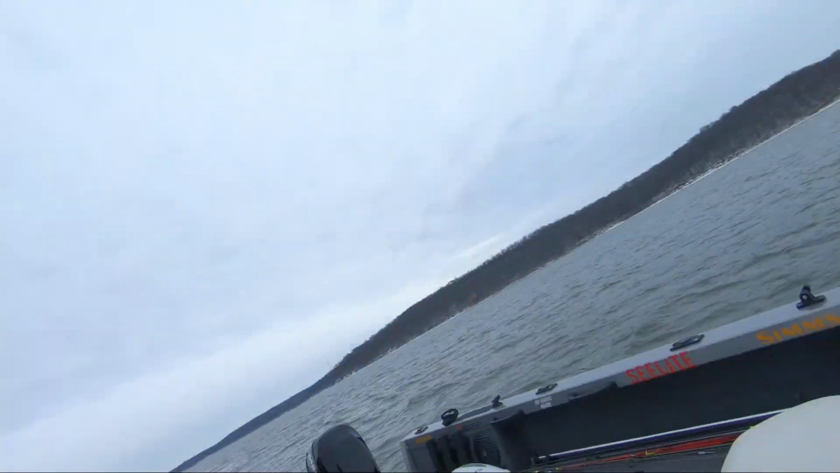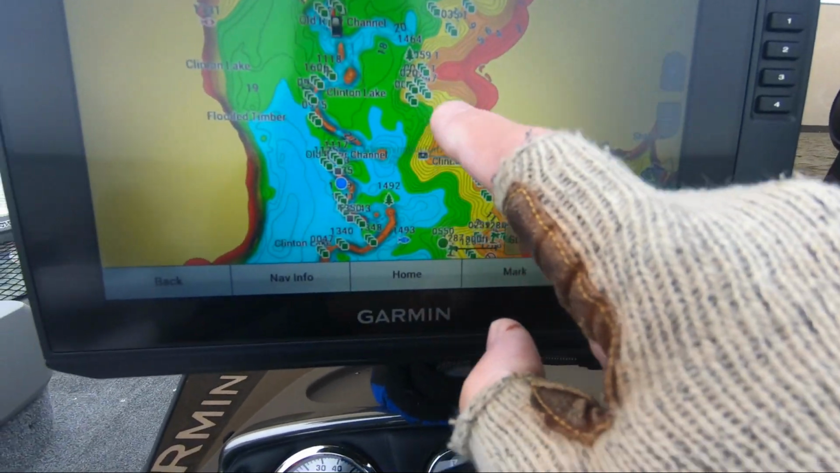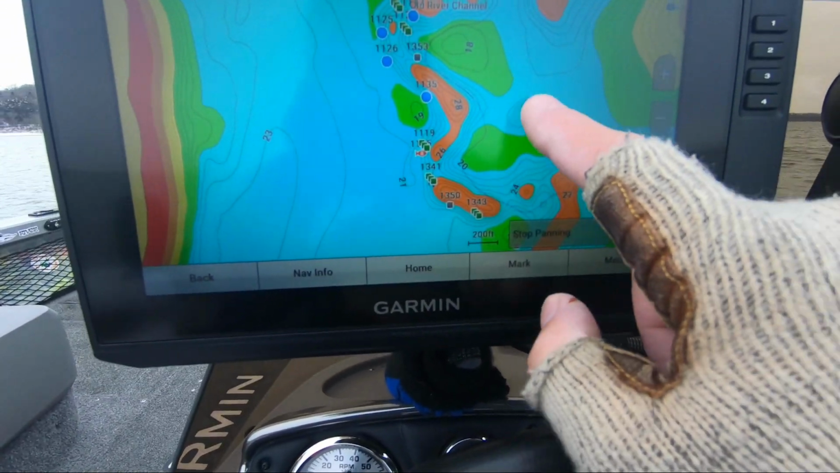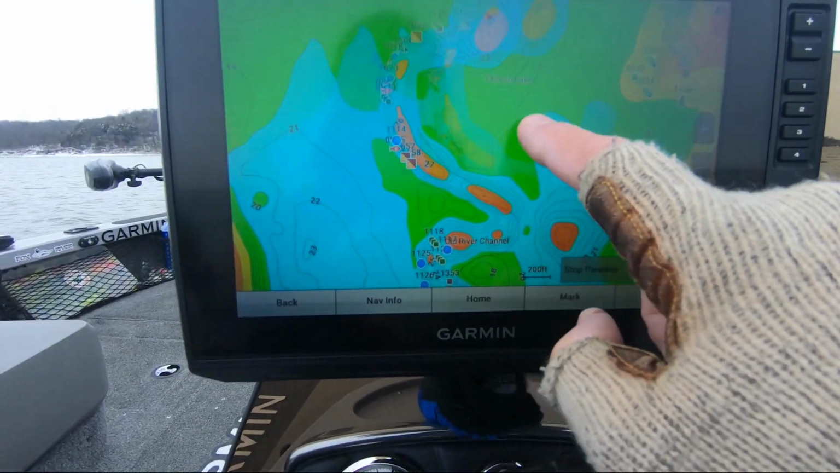But my suggestion would be to just find the river channel, put Livescope down, or slowly scan around with down imaging, find those groups of fish, and just rail on them. So that's exactly what we're going to do today. But again, I cannot stress enough how it helps to just use whatever mapping you might have, find that river channel in your lake, and then follow it all the way around. Because as you can see, I've got tons of numbers here, and that's where those fish are going to be.